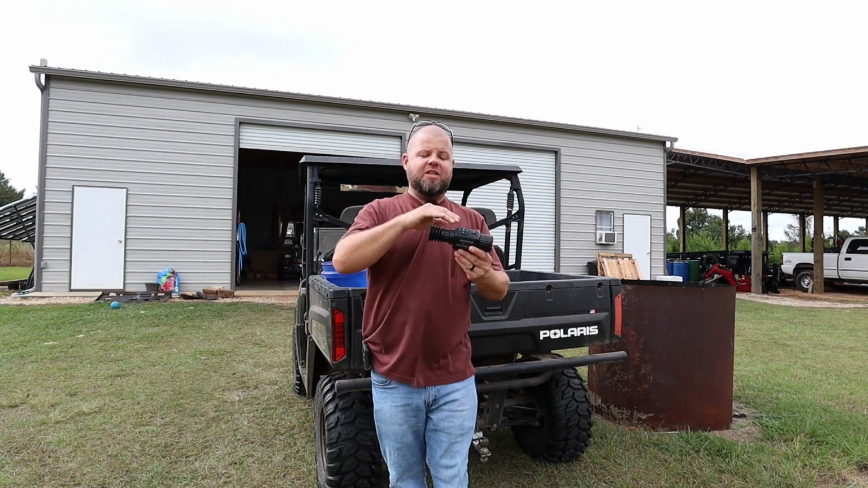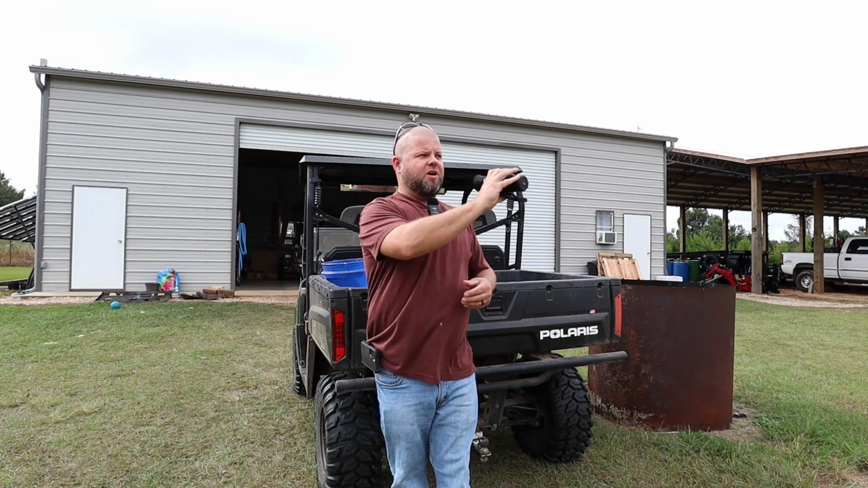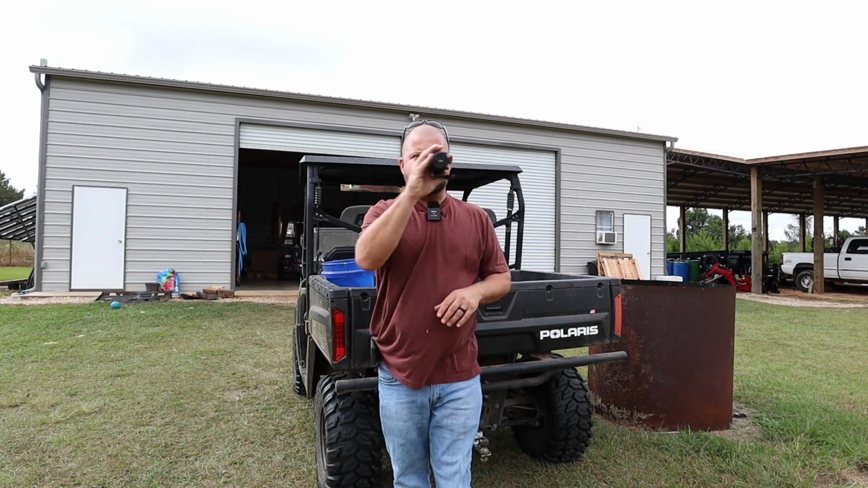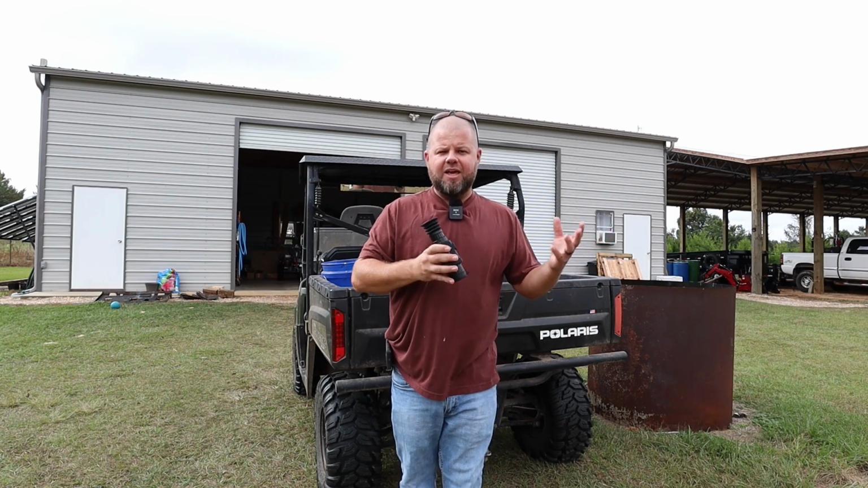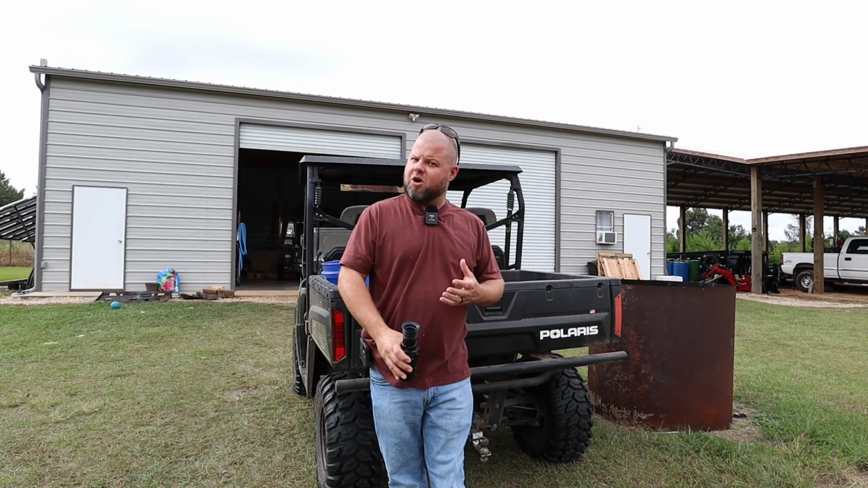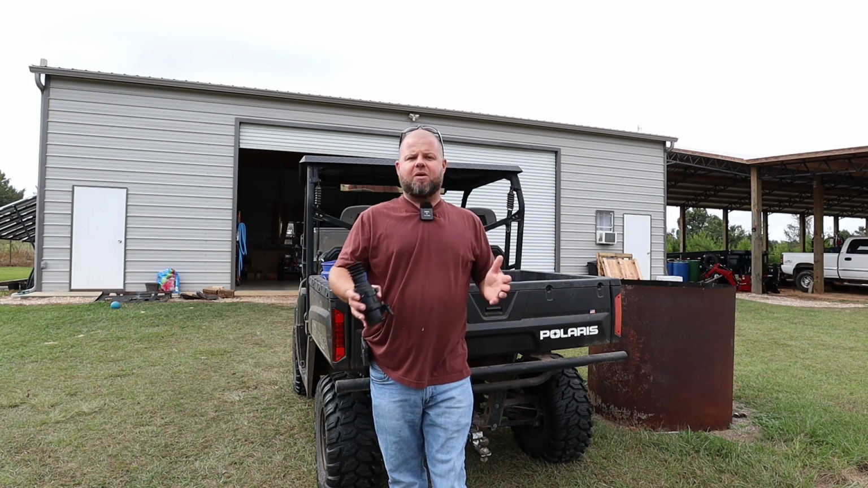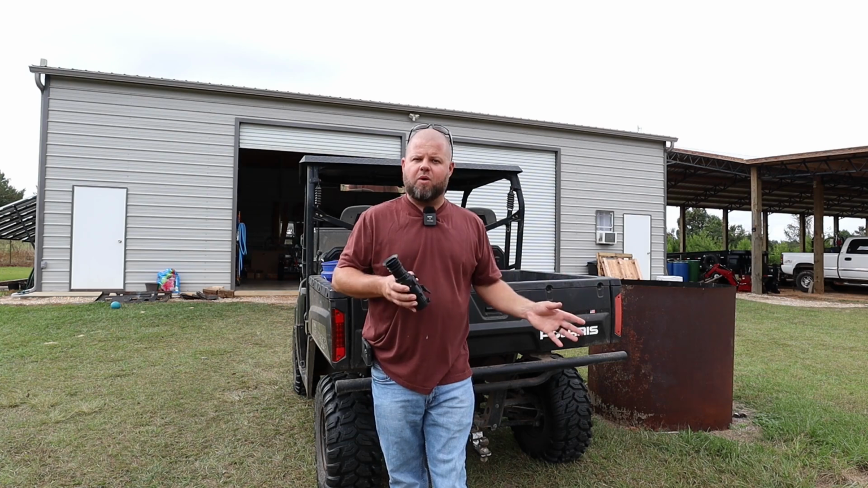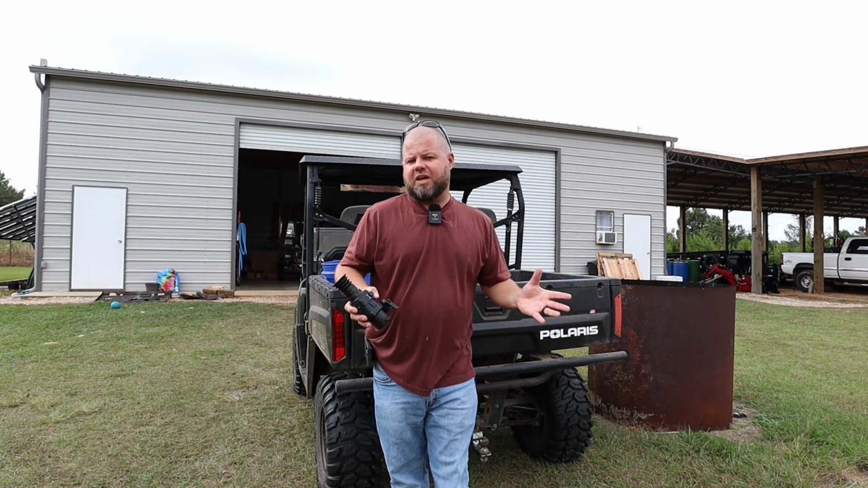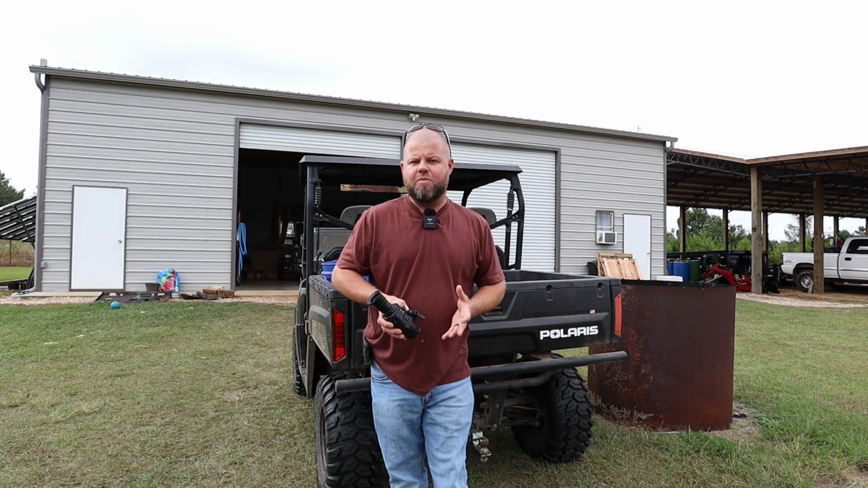I have found taking this out multiple times a week, running it for 3 to 5 minutes, checking the perimeter of the property, looking for security risks, looking for critters, I can get months out of a single set of CR123 batteries. I think battery life's excellent, but if you're gonna be the type of person to not turn your unit off and walk around with it all night long, I don't know if there's any scope that you're gonna buy that's not gonna eat through batteries that way.